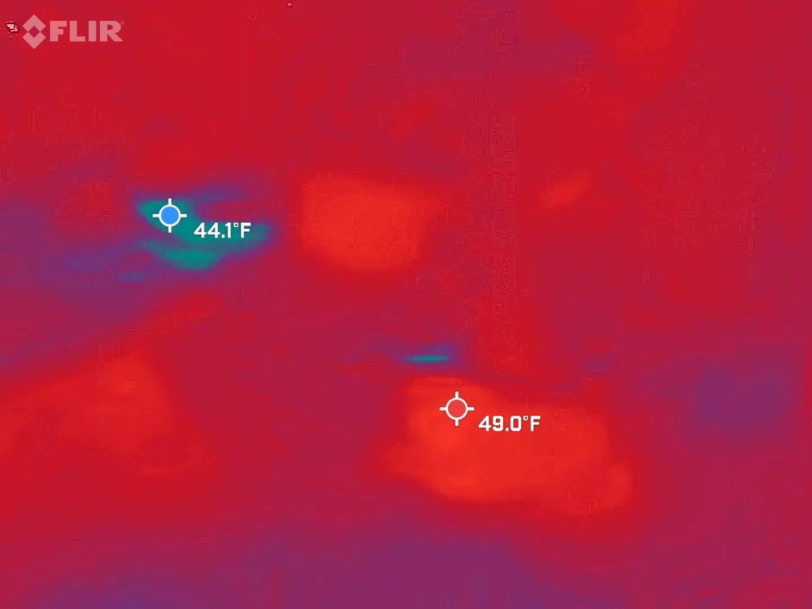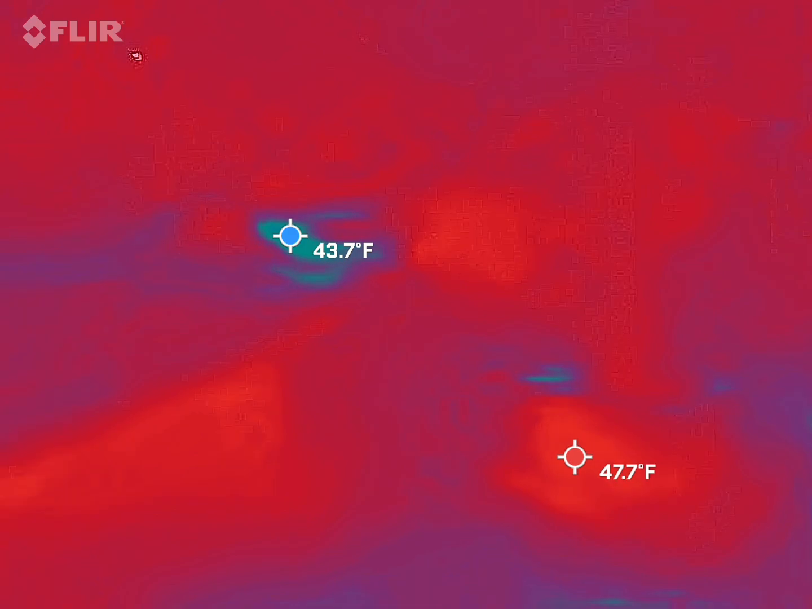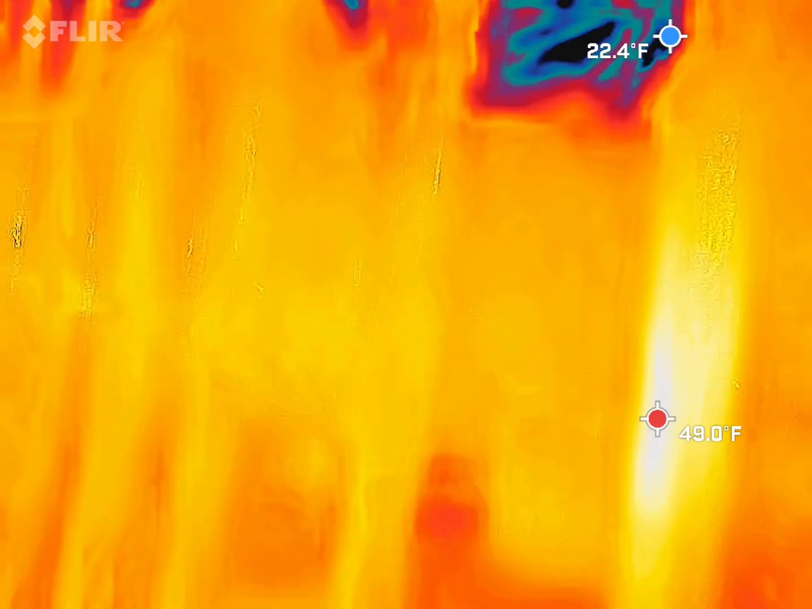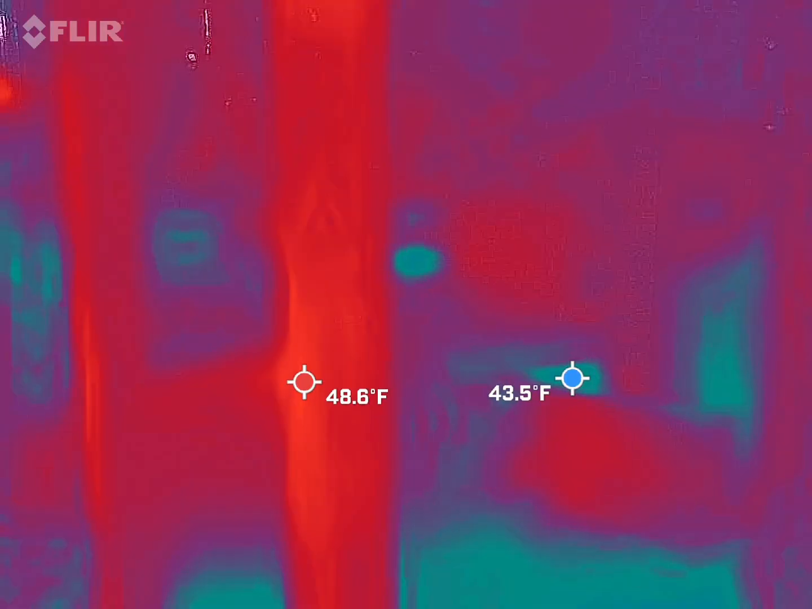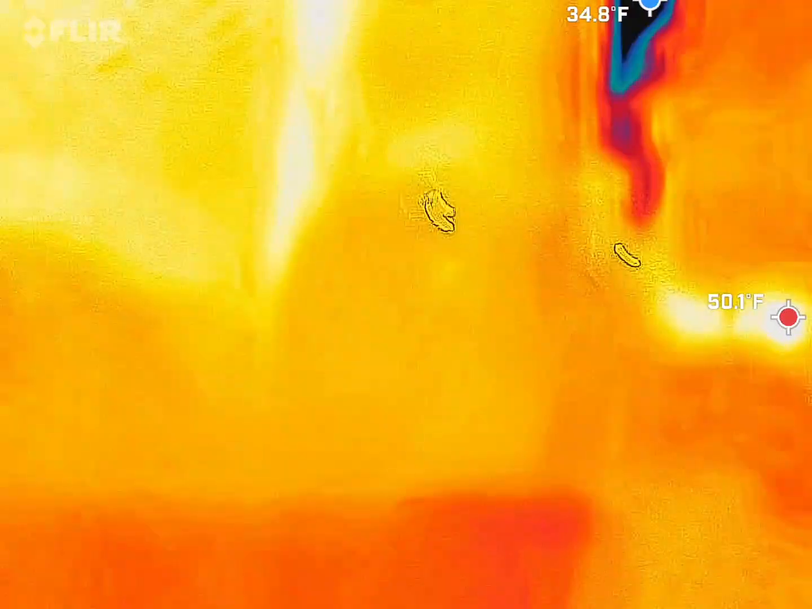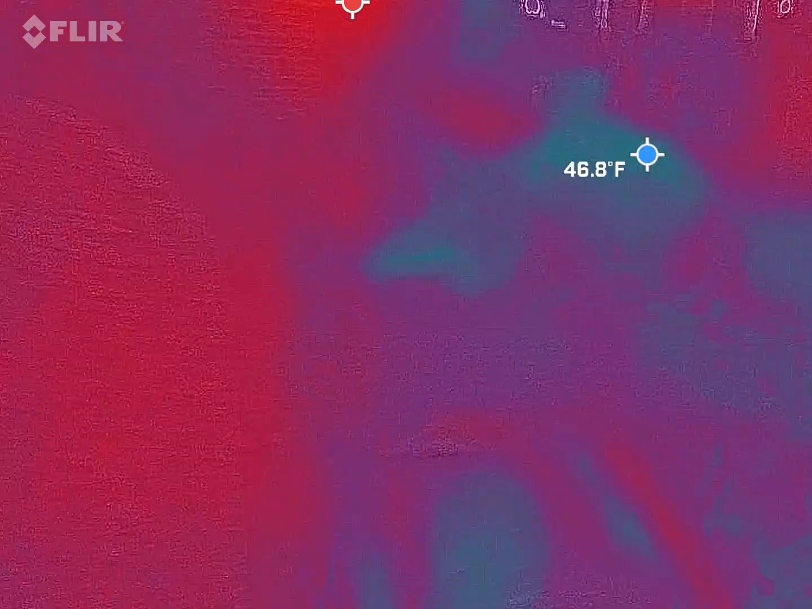All right, we got enough for us to be able to analyze. Let's stop those recordings and, as far as the cameras go, 42.8. That's a pretty big drop. Same spot. We got a lot of footage from that thermal to really go through. Point something out once everybody catches up.